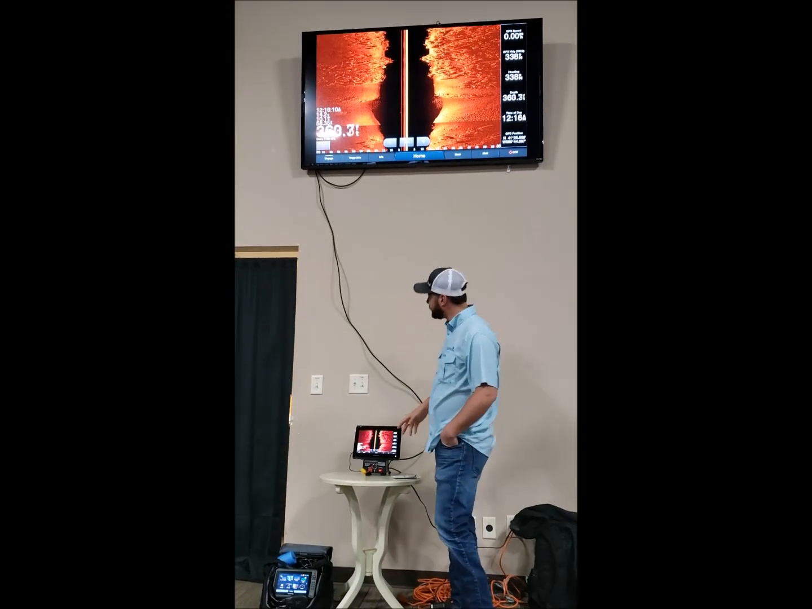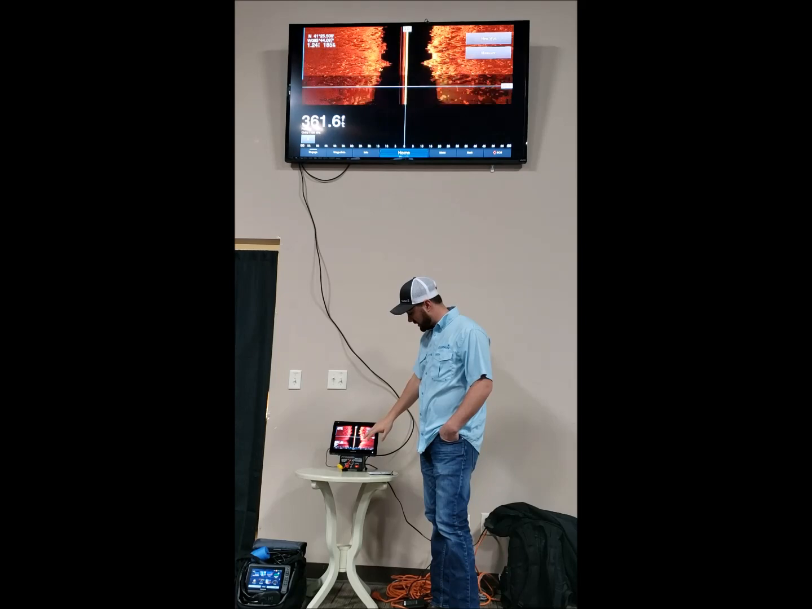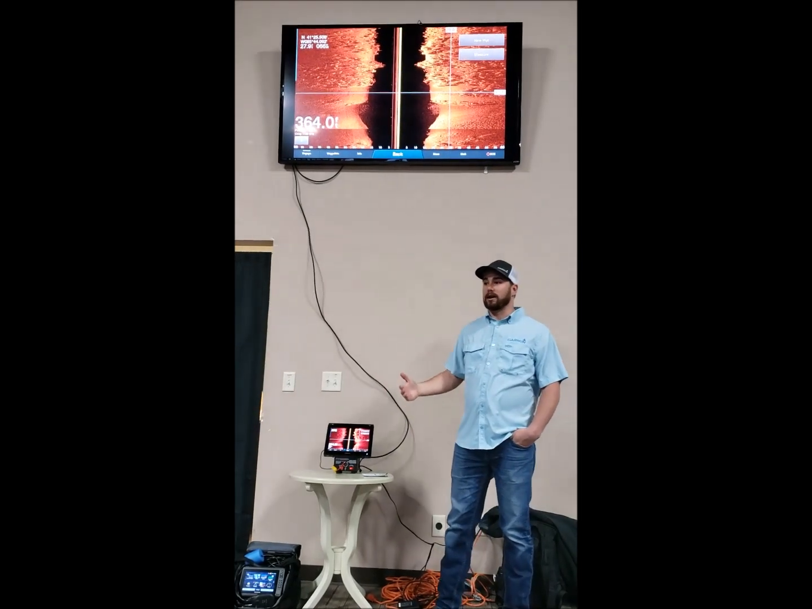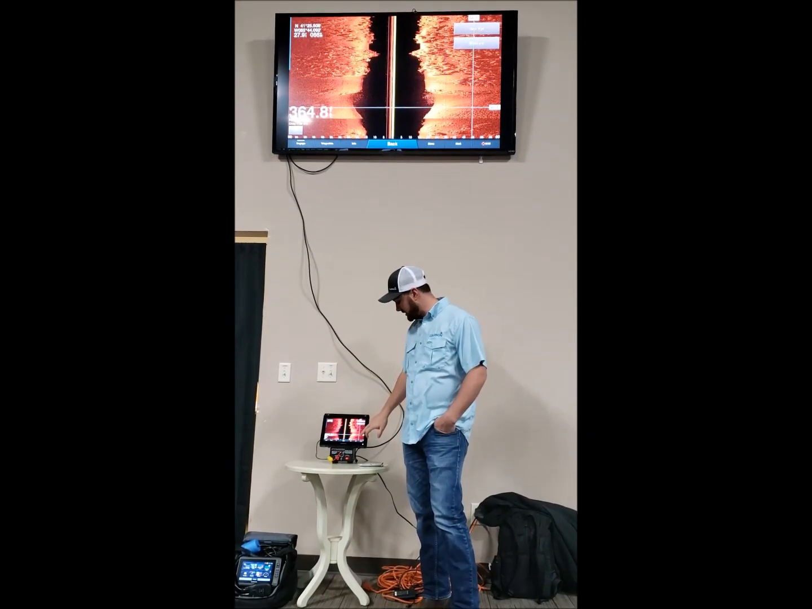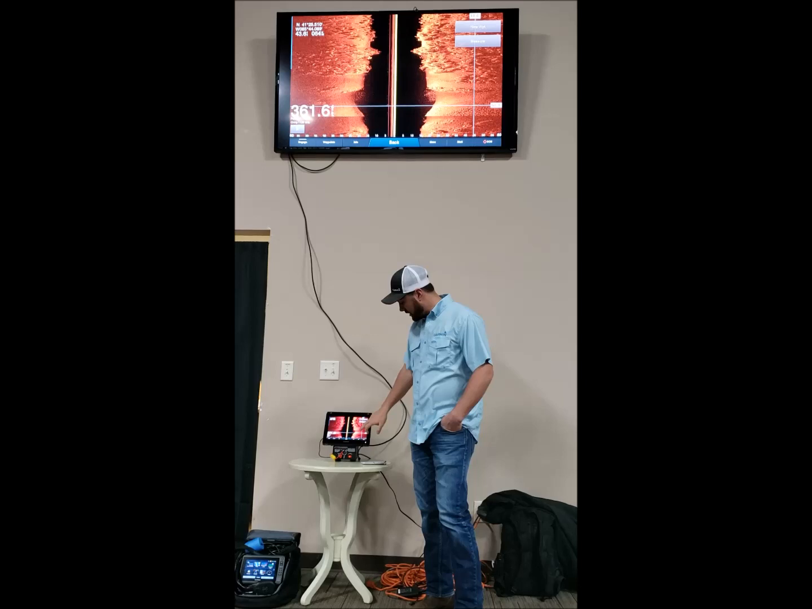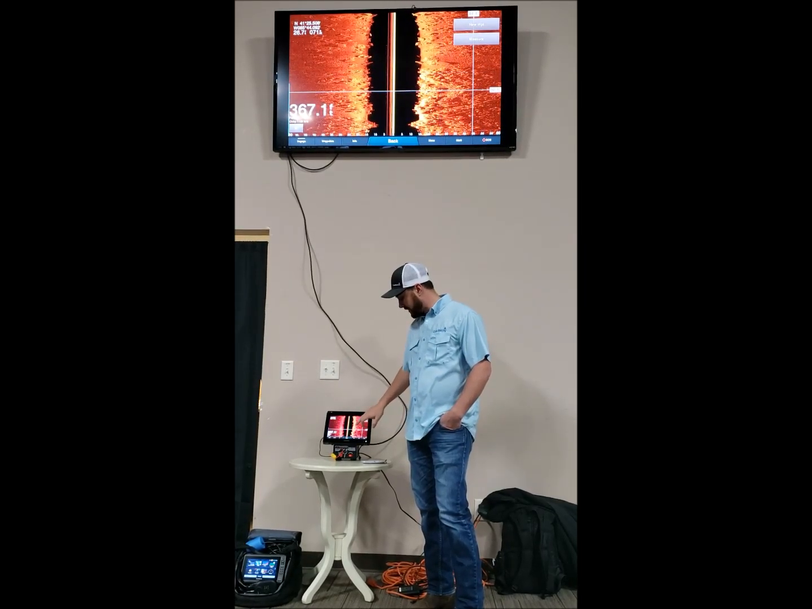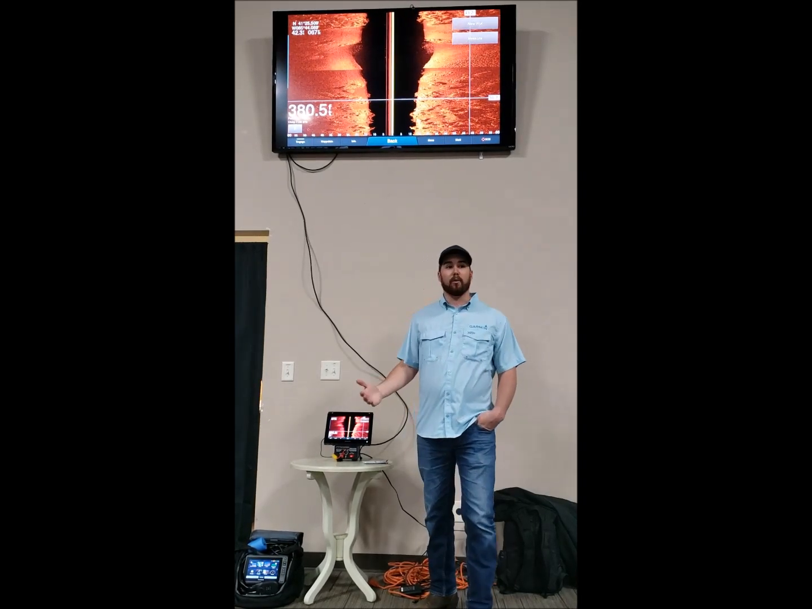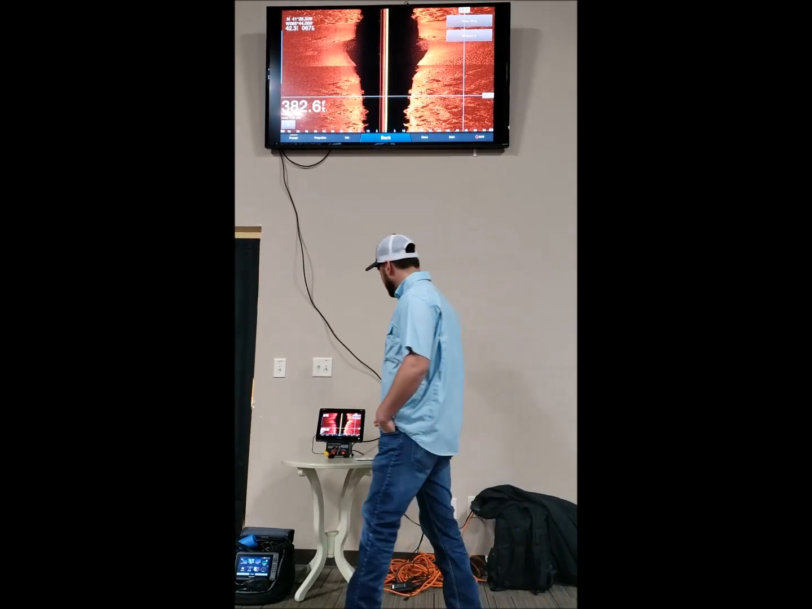Another cool feature with Garmin is if we're in that side view mode, and here we see a lot of rock structure, but say we saw something we want to check out, we can draw over here, mark a waypoint, and then navigate to that waypoint. So you're not guessing where it is. You can actually say, all right, I want to go there. You also have the history, so you can go back and find out where something was that you saw, create that waypoint, and then go back and fish that spot if you wanted to.